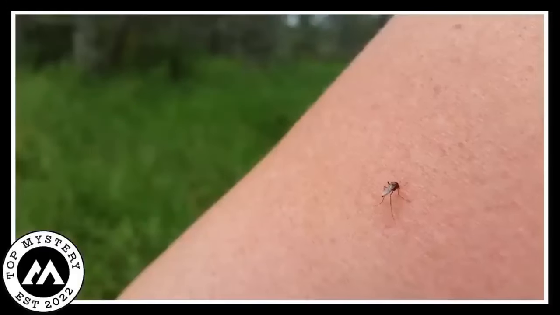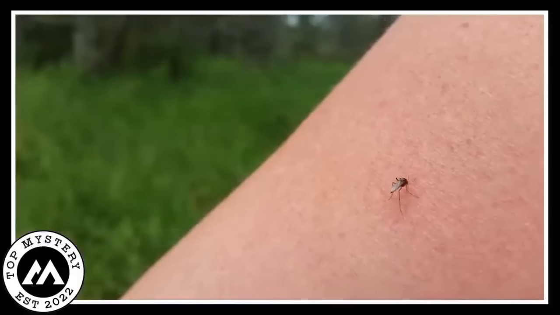Mosquito, thinking it found an all-you-can-eat buffet. But nope, the body hair steps up, playing the superhero role. It's like a tiny force field saying, "Not on my watch, mosquito." You can almost see the mosquito getting confused trying to navigate this hairy obstacle course. It's like a comedy sketch in the insect world. The mosquito probably thought it hit a hair jungle instead of smooth skin.